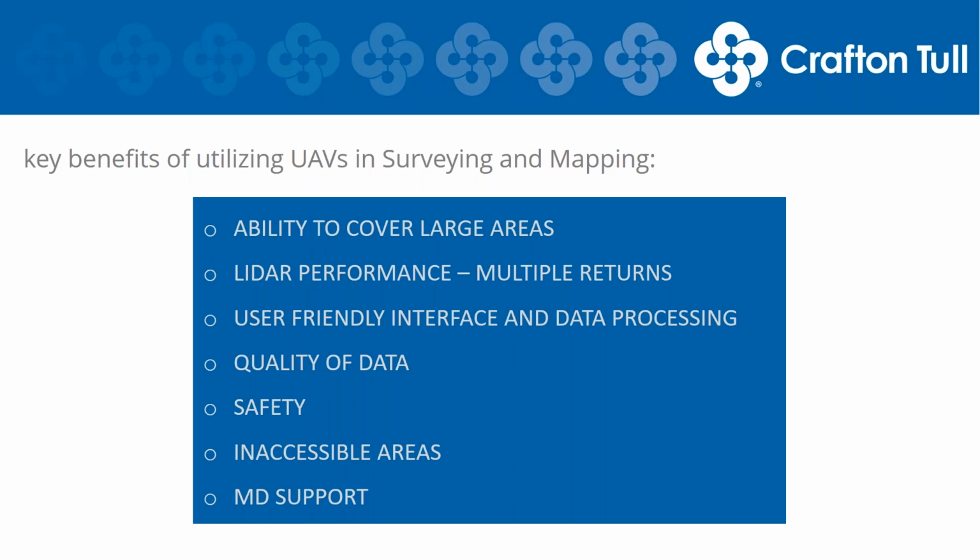Since we've been using the MD-1000, we've gained several new customers and clients who are giving us repeat business. So, the investment has definitely been worth it.